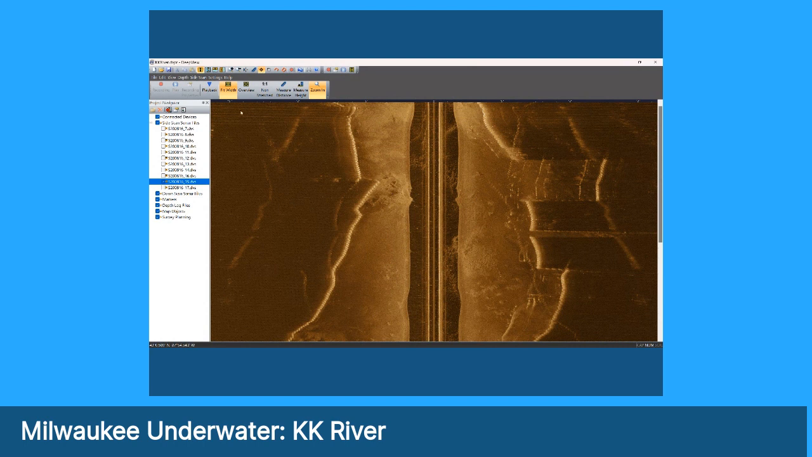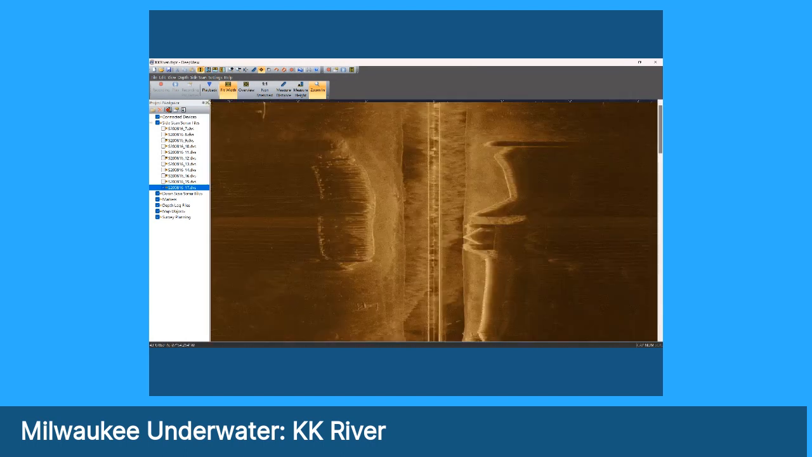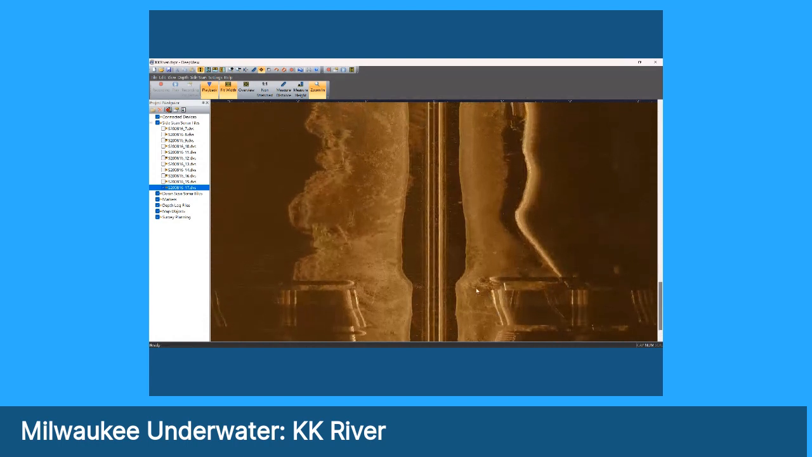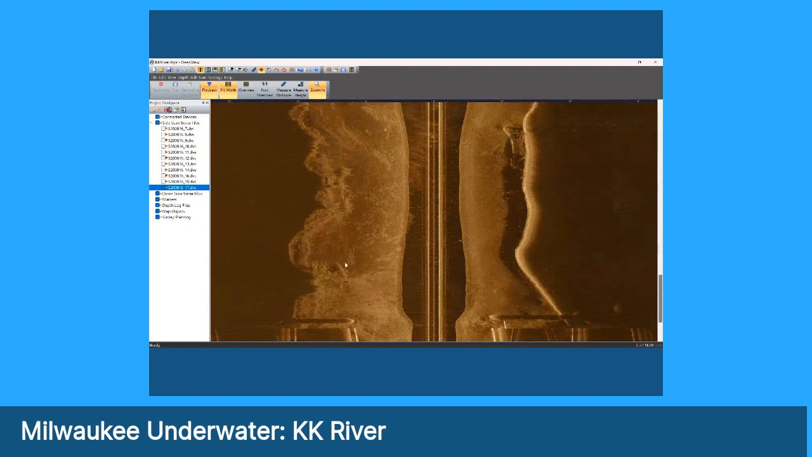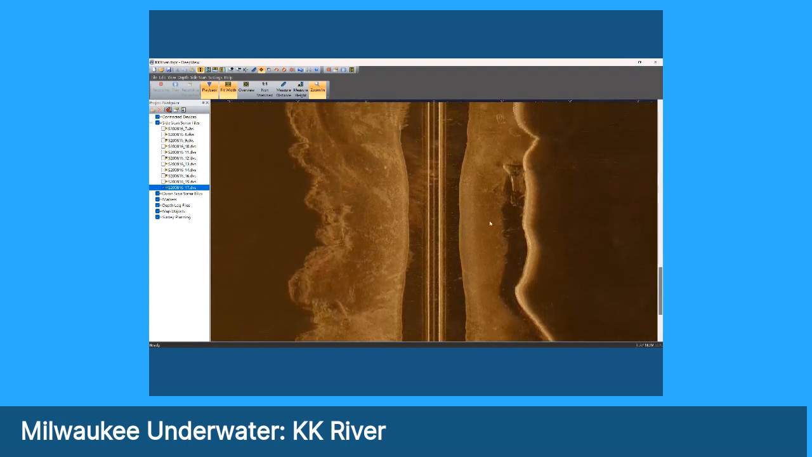All right, let's take a look at the last track, which is another pass outward. And we'll take a look at that. I'm not sure if that had a lot in it, but here we go. All right, and again, you can see more debris on the bottom. This is pretty busy. I don't see anything that really jumped out at us.